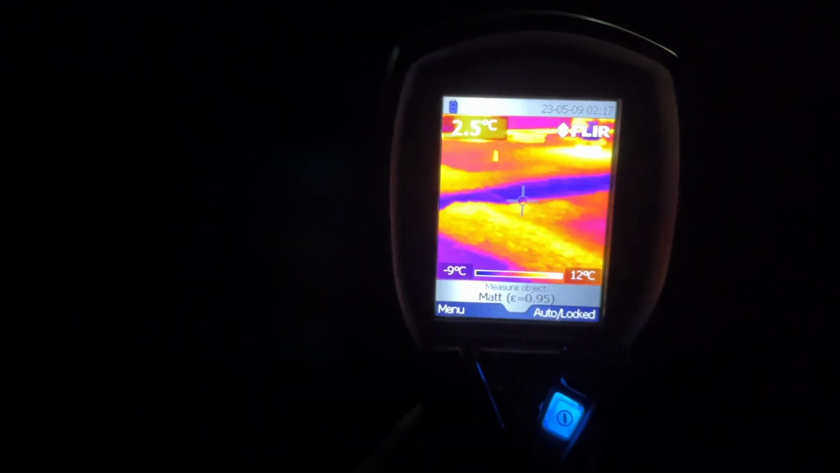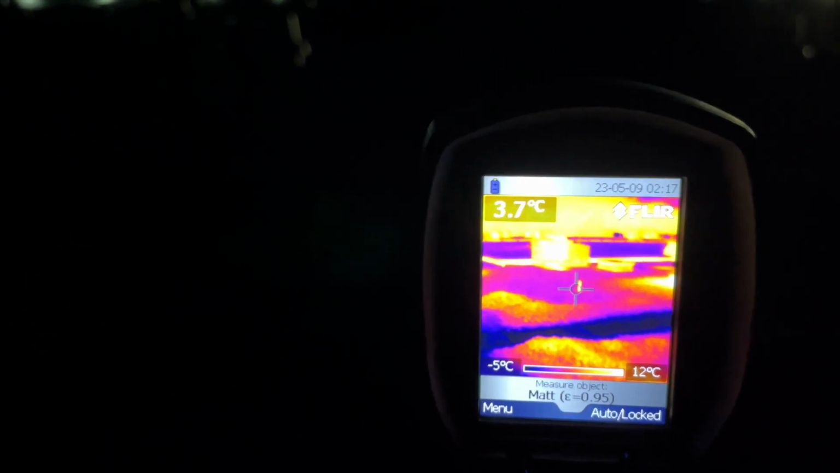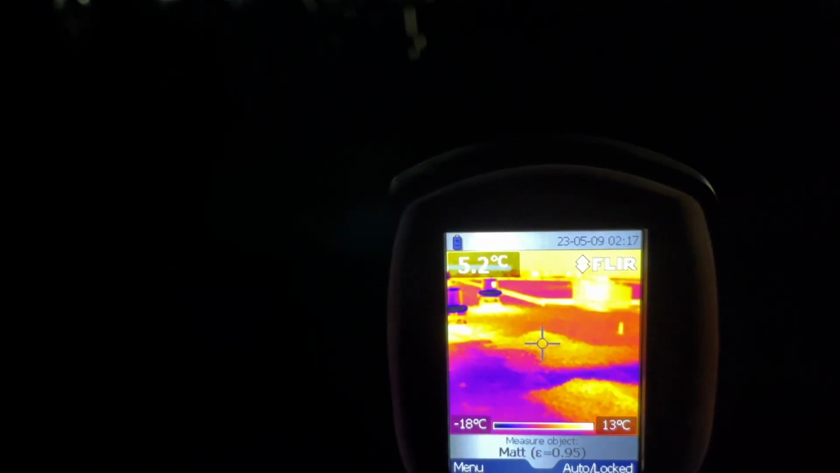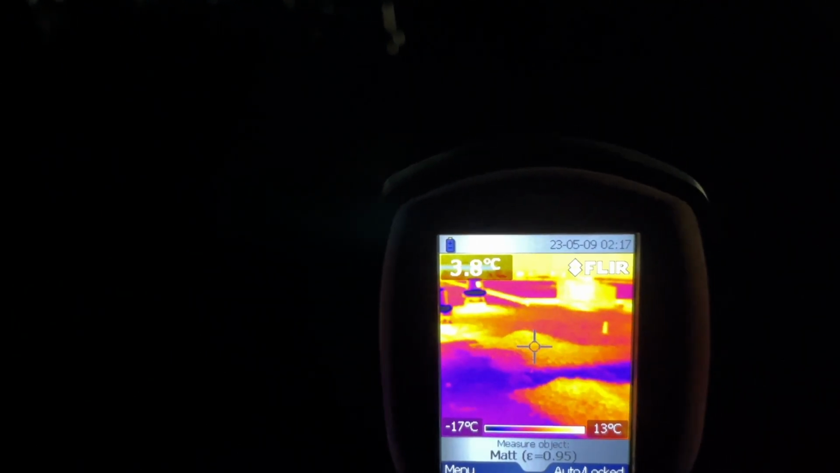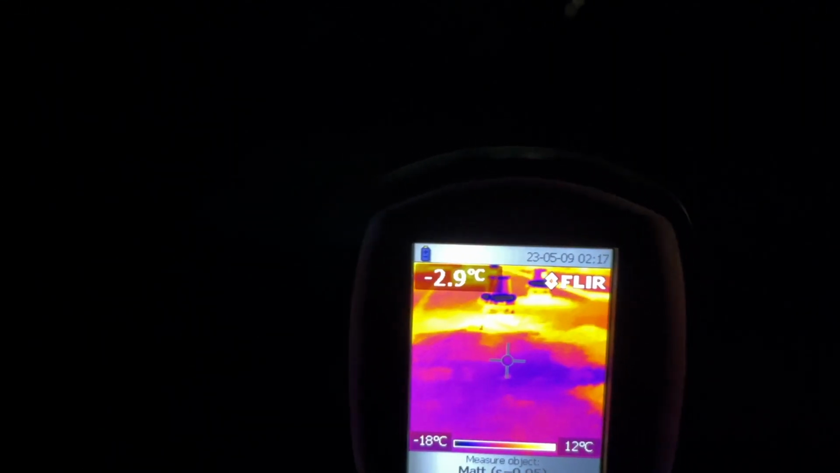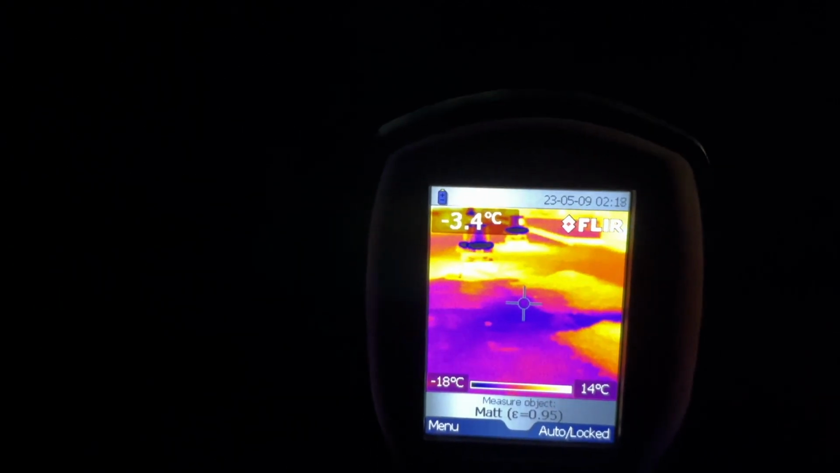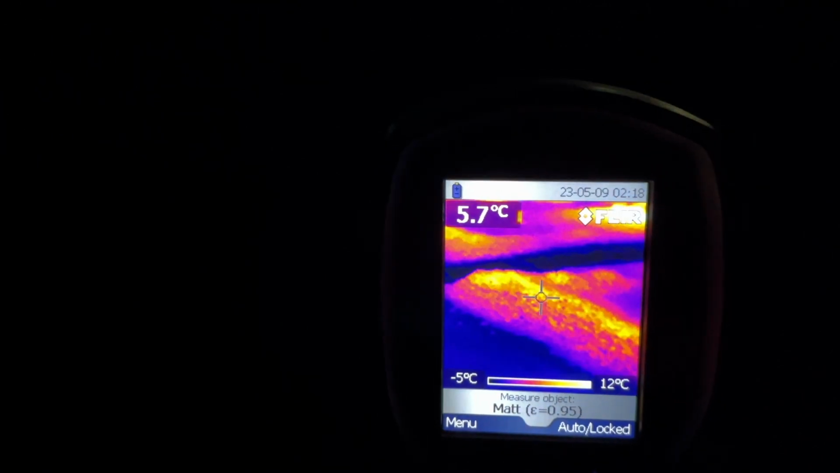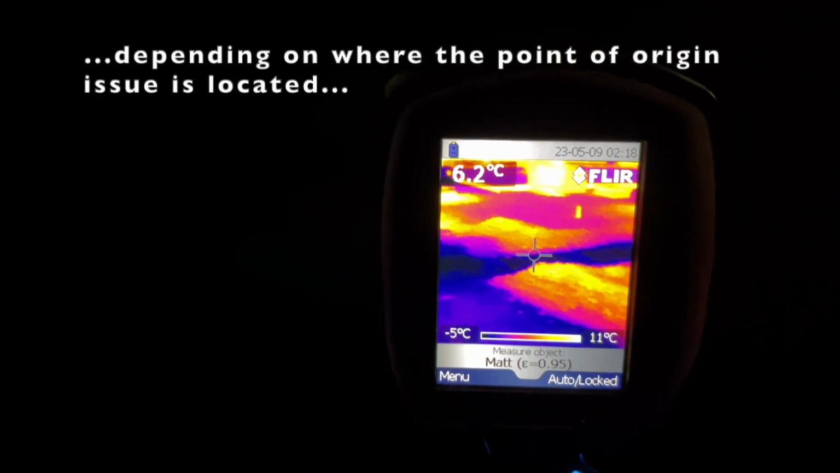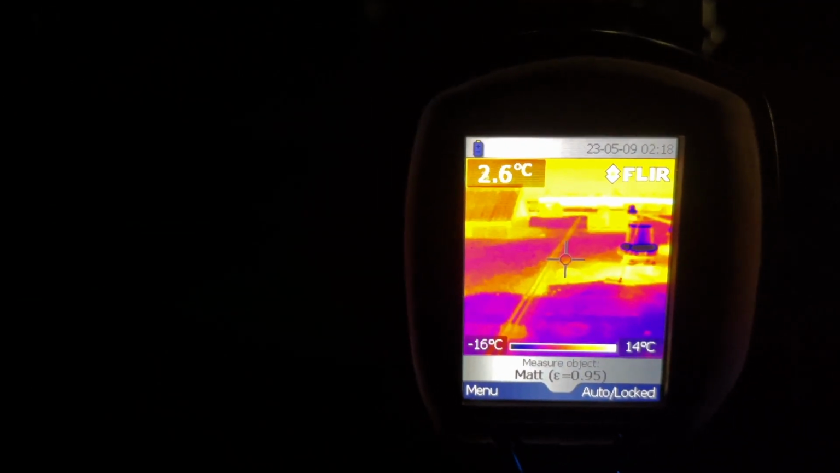So when you're doing this, you try and remove variables. One of the variables that I've removed is the sun, because I'm out here at nighttime, so I don't have to deal with direct sunlight or shadows or anything like that. One of the other variables that today afforded was no more standing water on the roof. But one variable that may interfere with what I'm trying to do here is this ballast. That could make things difficult.